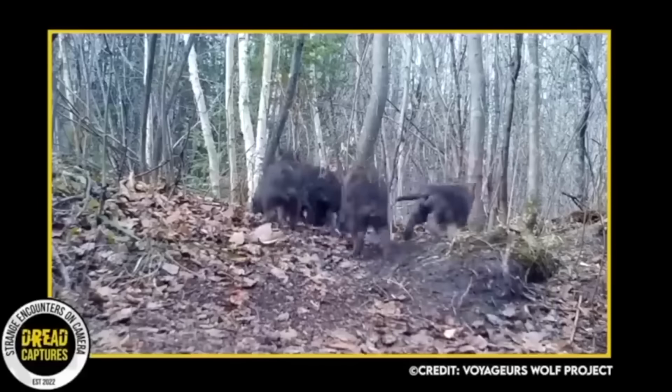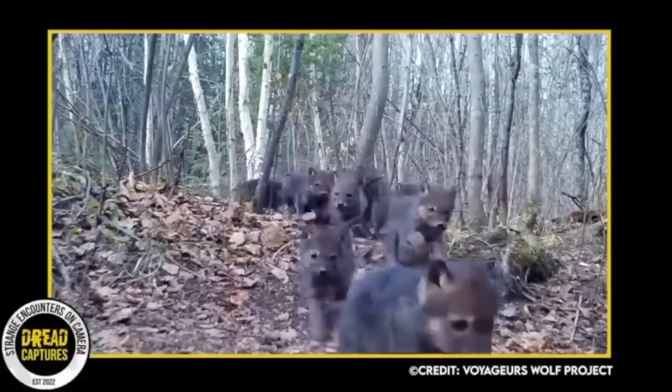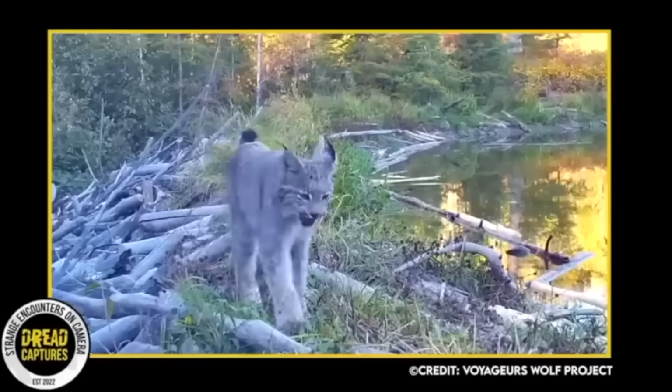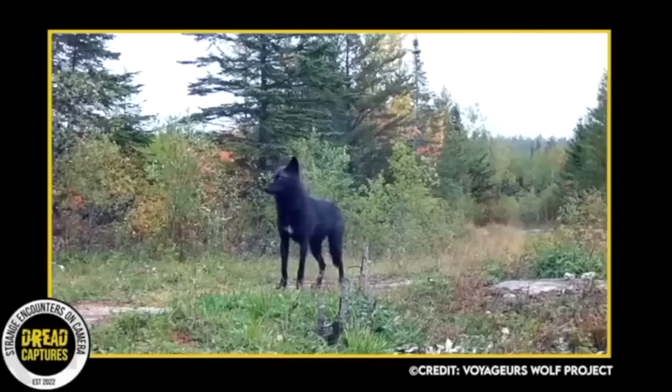Taken by the Voyager's Wolf Project, cute footage of some wolf pups. It's adorable how they follow each other, like their pack instincts are so strong. Nice compilation here, but take a look at this black wolf. Wow.